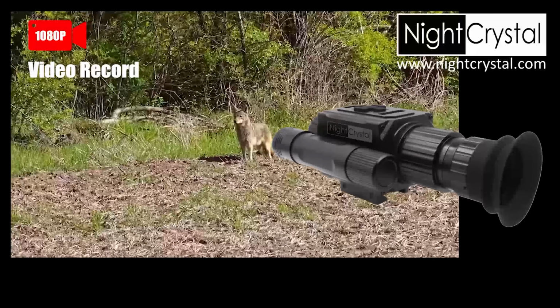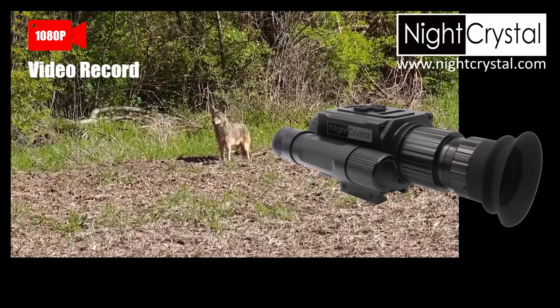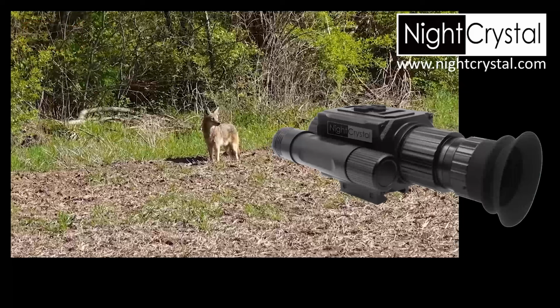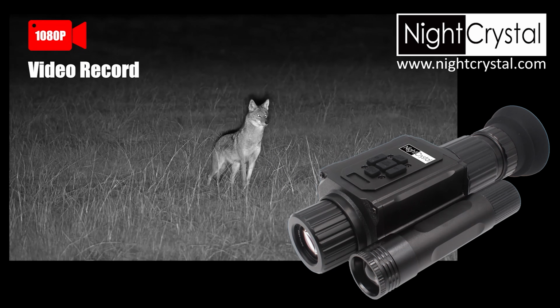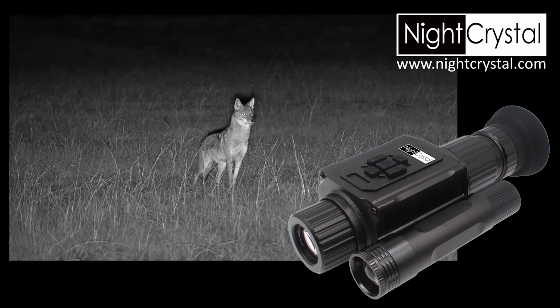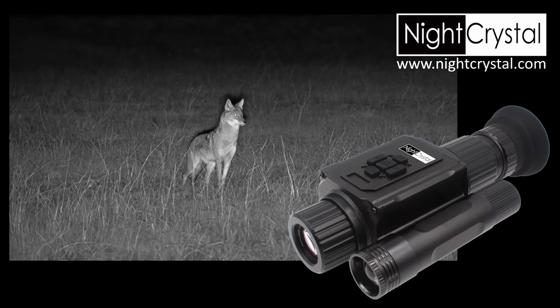Here's actual footage recorded with the NightCrystal M6. During the day, it captures in full color and high definition. At night, with IR enabled, the image switches to crisp black and white. Either way, you're getting sharp 1080p HD video.